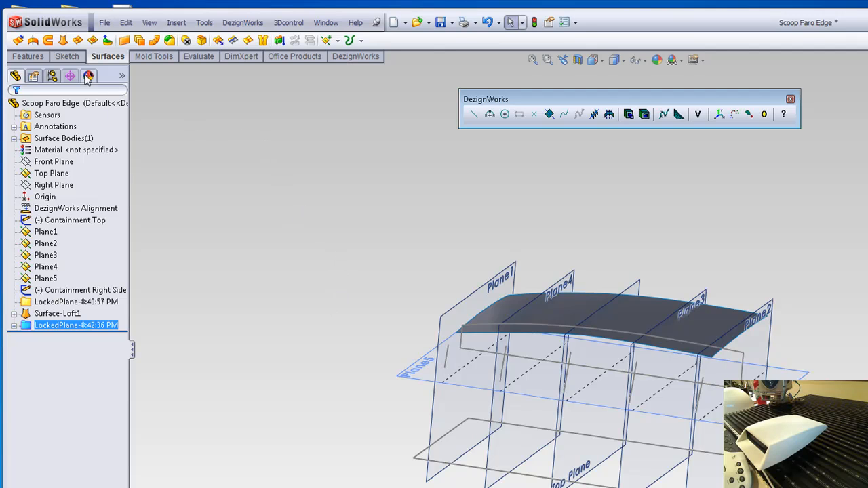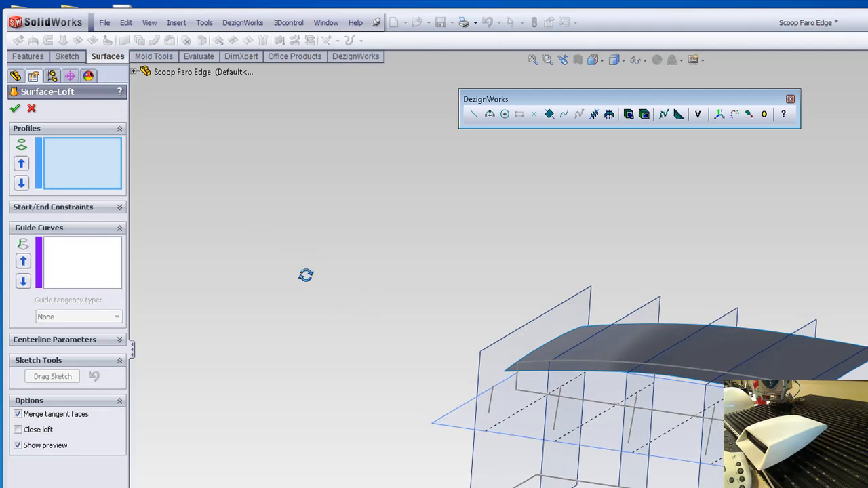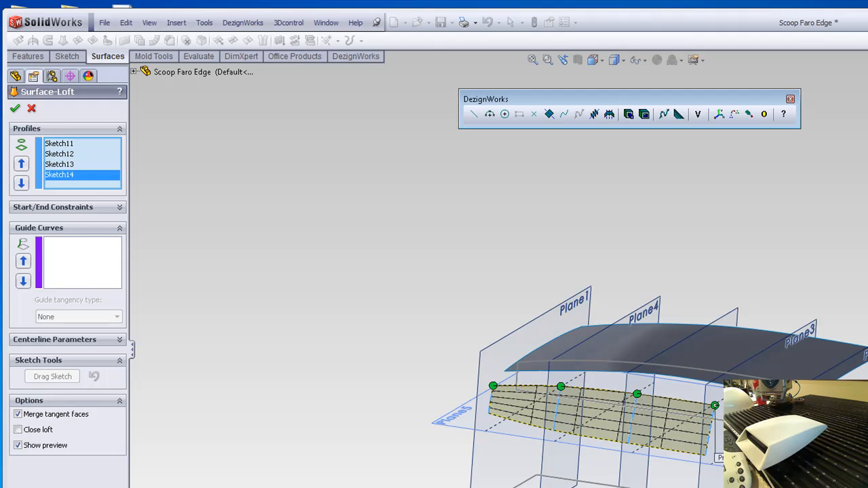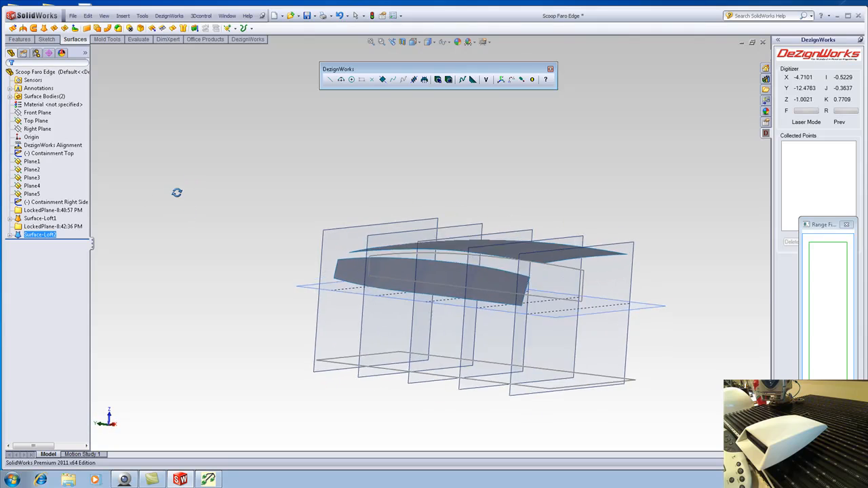So let's go ahead and come over here and we'll surface that side. We'll use the loft tool, and we'll just simply pick these cross sections. There we got it. Now we'll just do the other side.